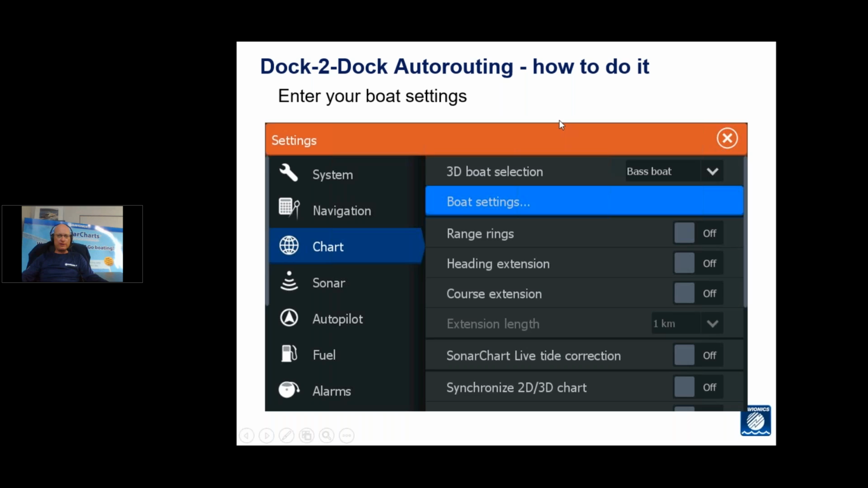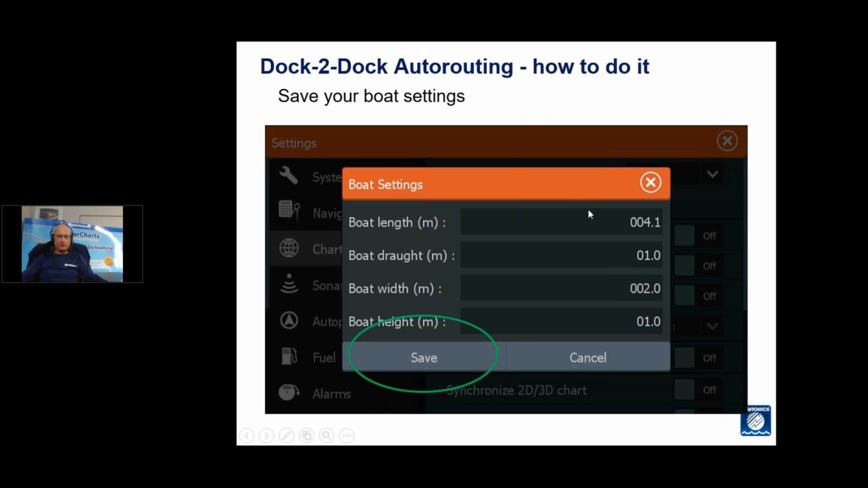We'll just have a quick look at how to do dock-to-dock auto-routing. Within your chart menu on your unit, first thing you need to do is go in and set your boat settings up. Once you've done your boat settings, you can save your length, your draft, width and height and save them in. Once that's done, it's saved forever and a day, unless you want to go in and modify it if you're changing vessels or doing anything like that. So that's the first step you need to do, is ensure that you do have those vessel settings in there.